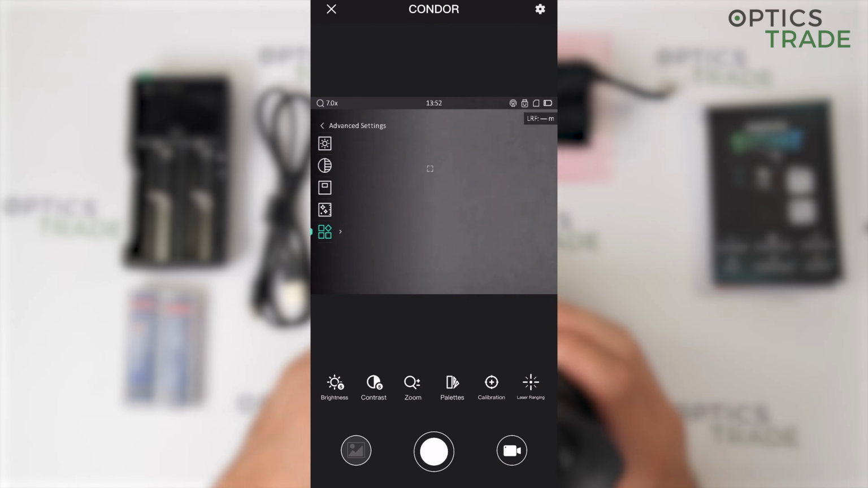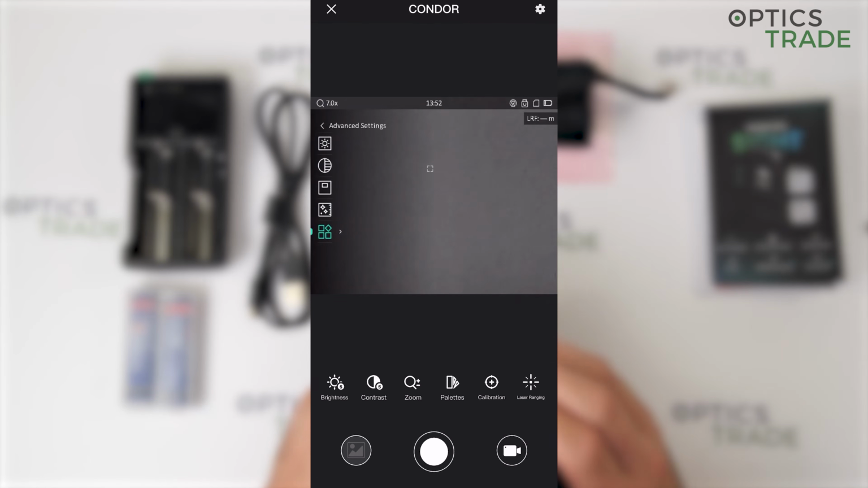Then further we have the advanced settings, and if we enter these, we have the tone, which is cold or warm, of the entire image when we look through the device. Then we have the sharpness, how sharp you want to have your image. Next one is the scene mode, which is recognition or jungle.